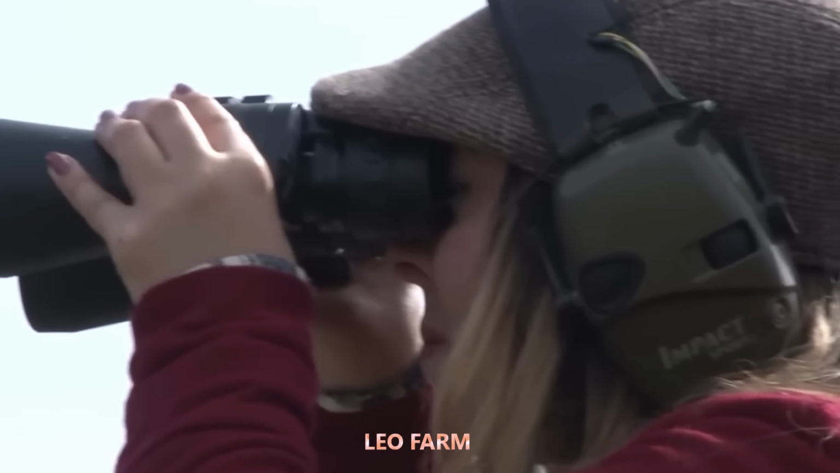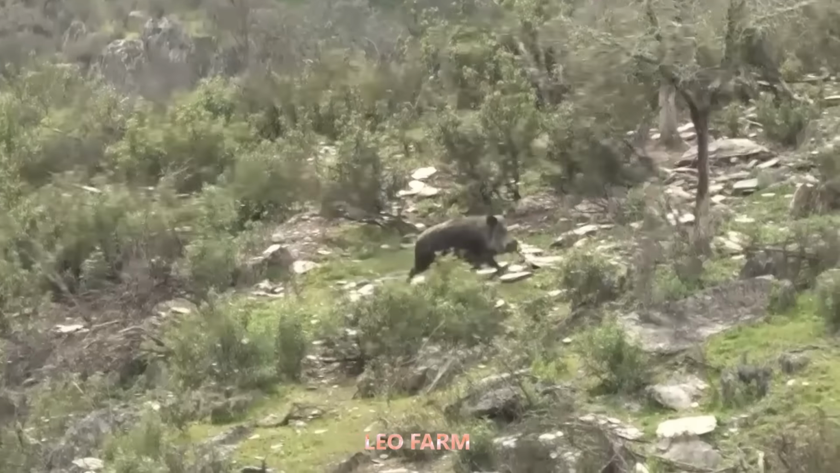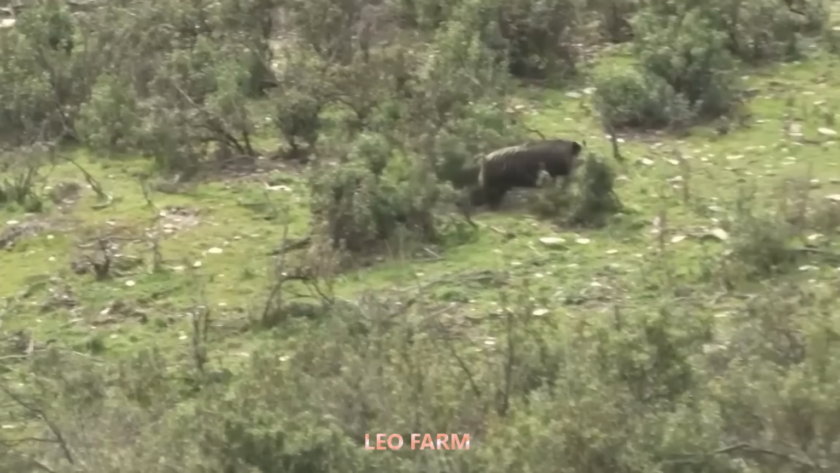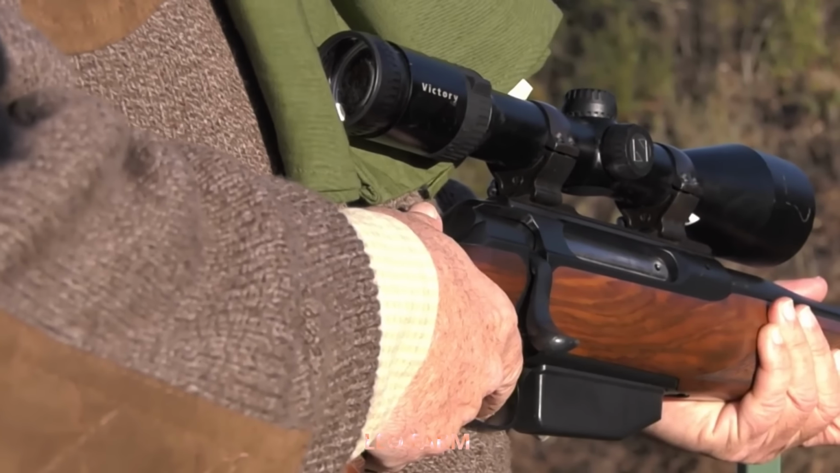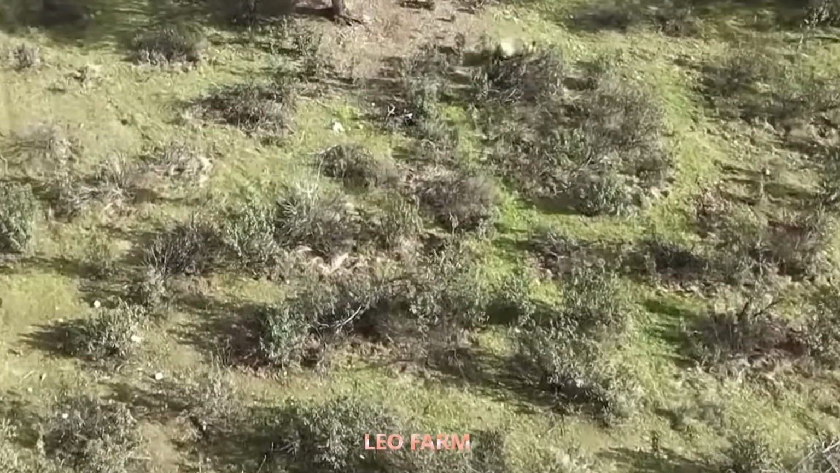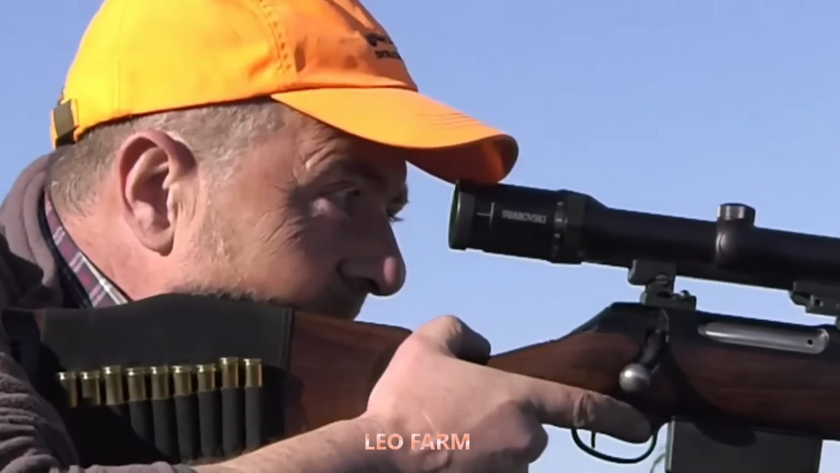At the same time, in another position, Kevin was equally formidable, adding another victory to the team with a precise shot. John's hunting squad once again asserted their strength, taking down the invading wild boars and closing a tense day filled with moments charged with suspense.